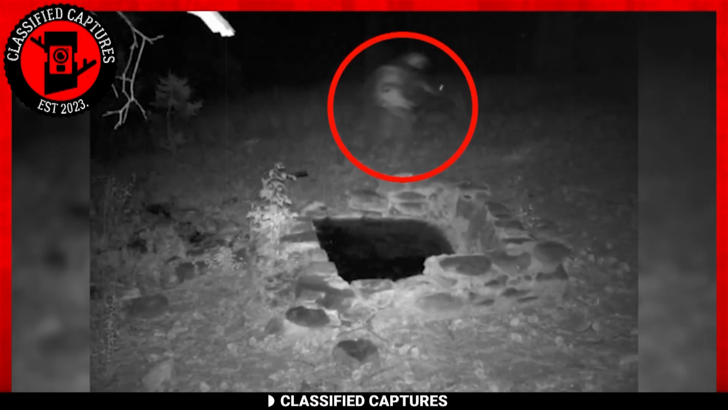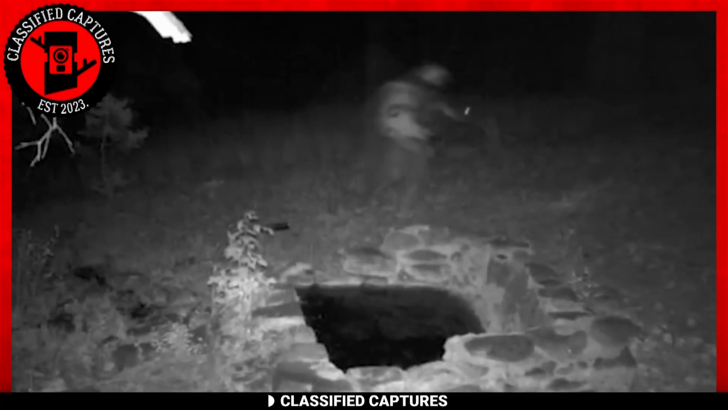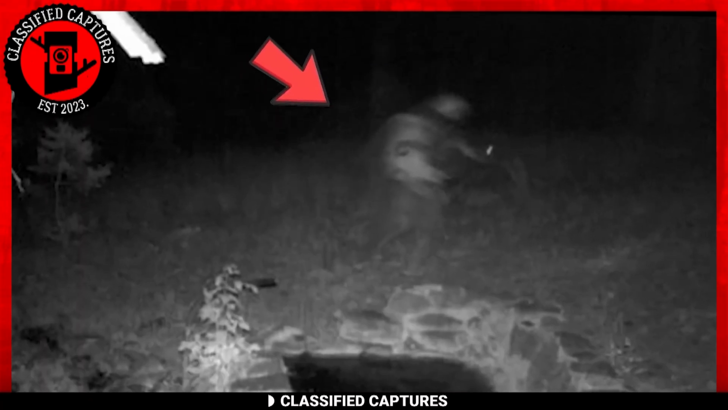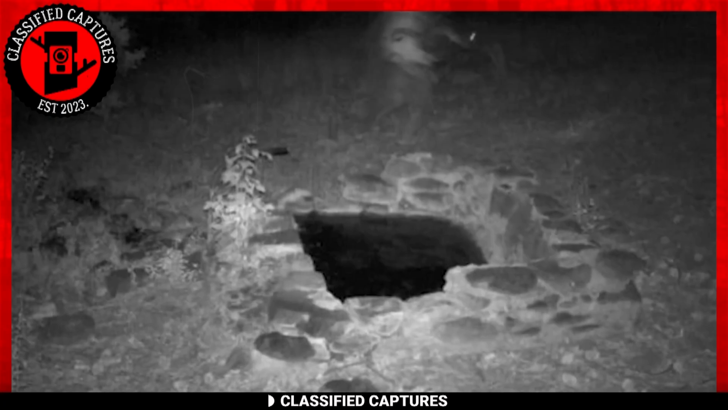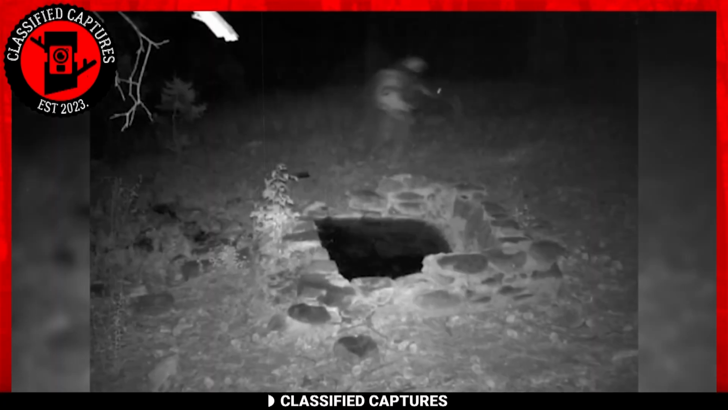Now, the intrigue deepens. It could be one of two things: a swift culprit fleeing the scene, hence the blurriness, or it might just be something altogether different, an enigmatic entity, if you will. The possibilities here are as varied as they are puzzling. Is it a creature making a quick escape from its excavation project, leaving behind a tantalizing blur? Or could it be the ethereal form of something beyond our earthly comprehension? You tell us.